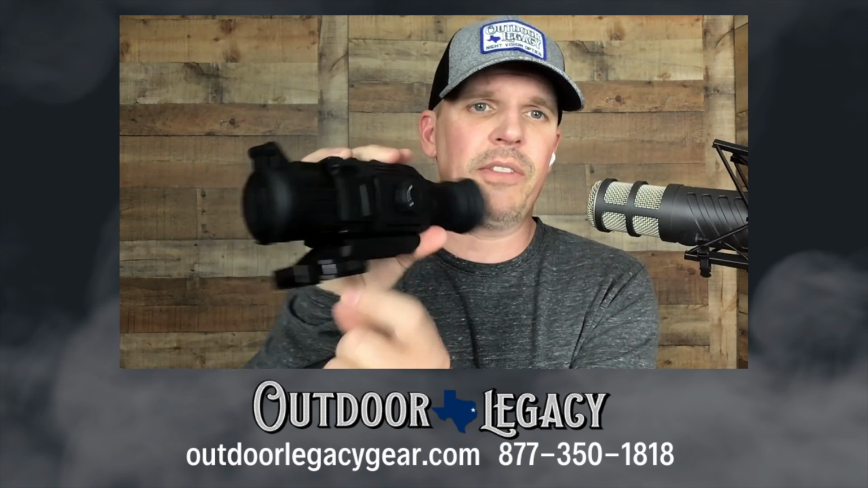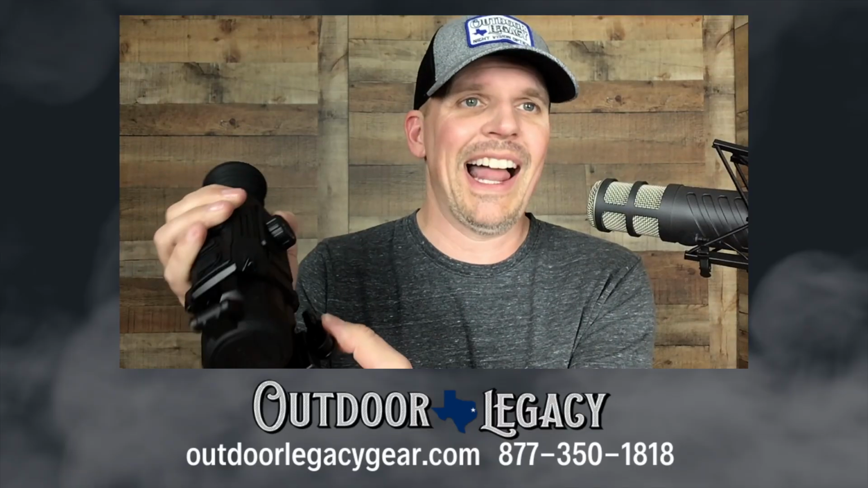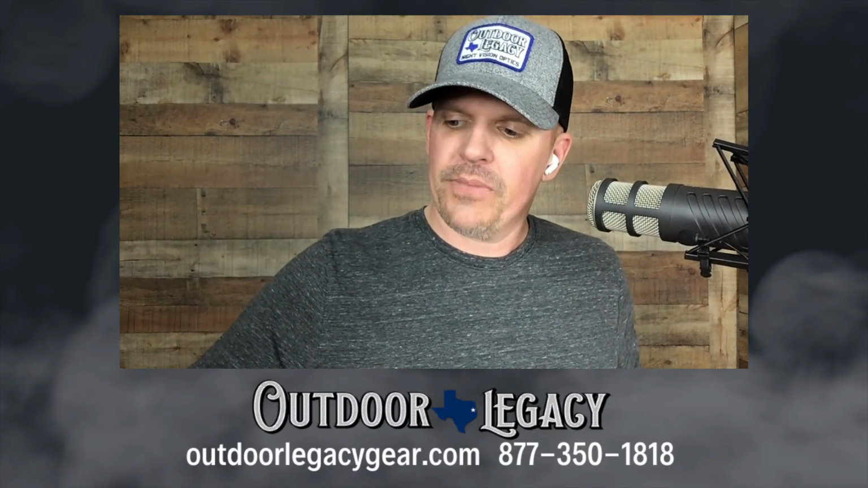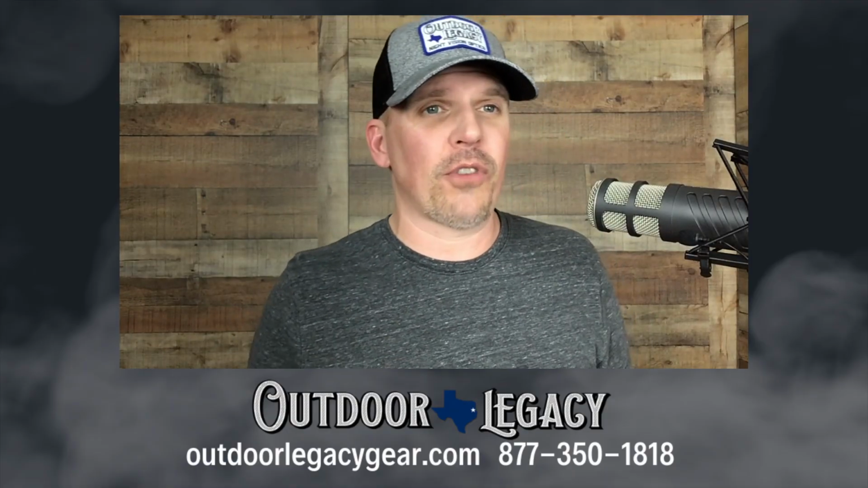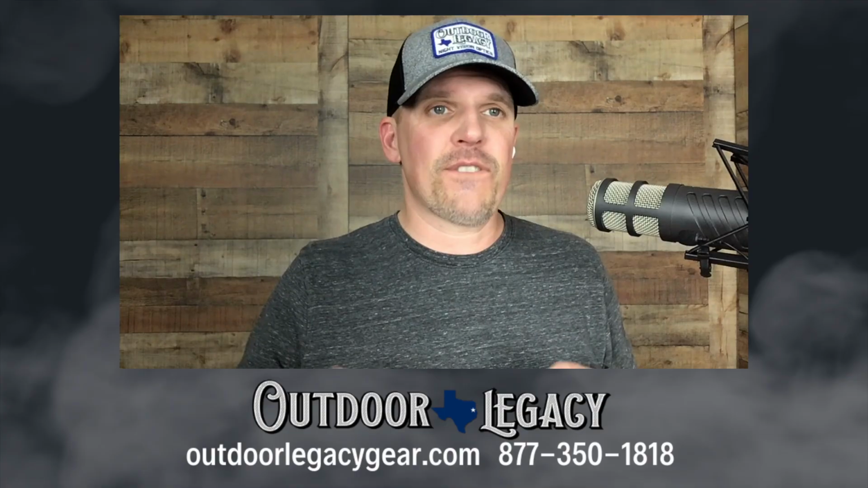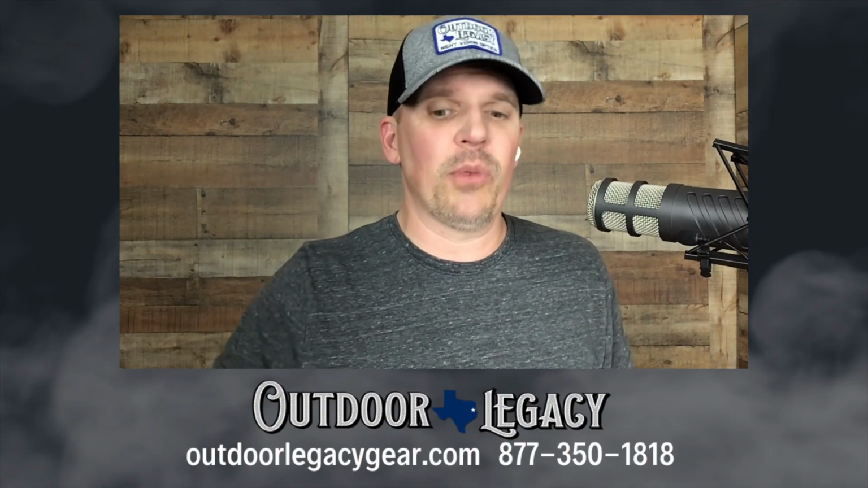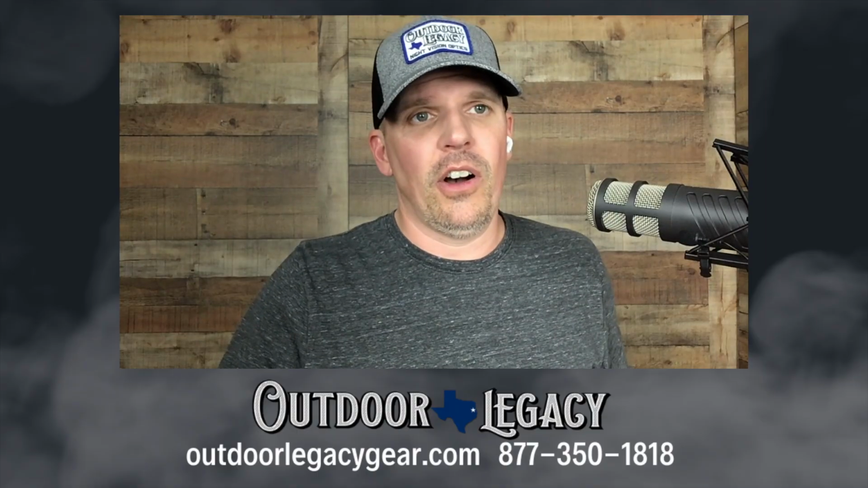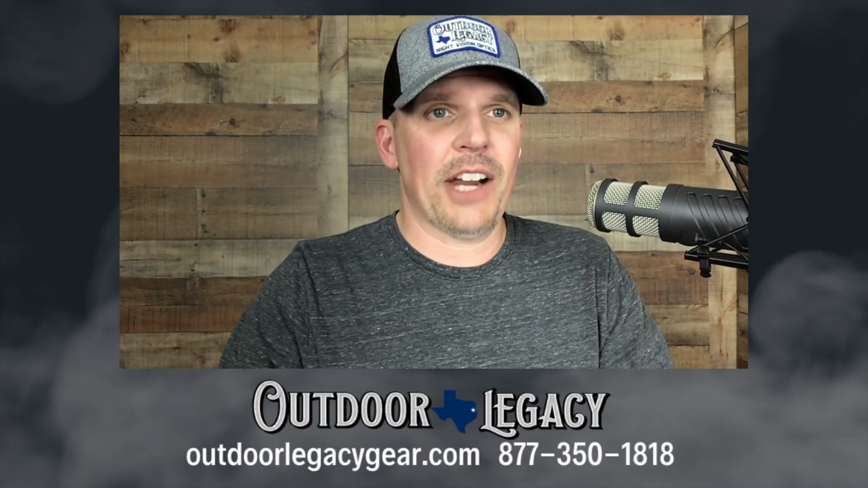You can see this throw lever, and that is a return to zero mount. If you were to buy this mount for another scope, that's a couple $100 mount. And it is free, included with every one of these optics, with a lifetime warranty from American Defense Mount on the hardware and manufacturing of that.